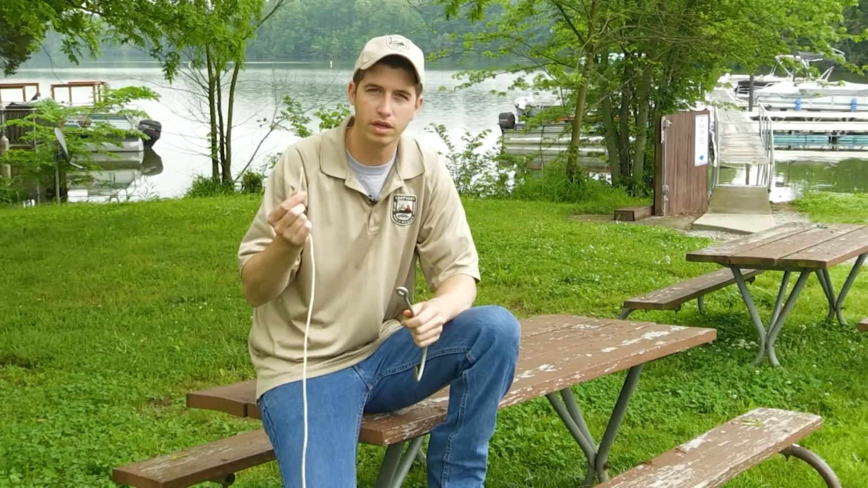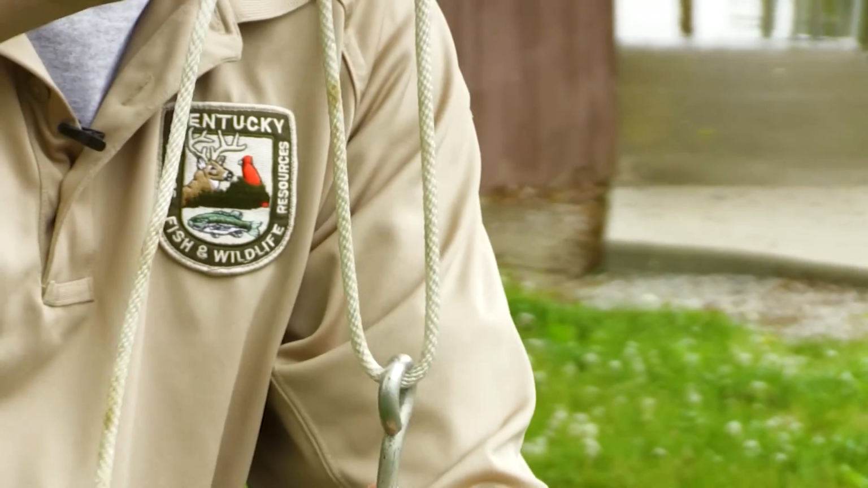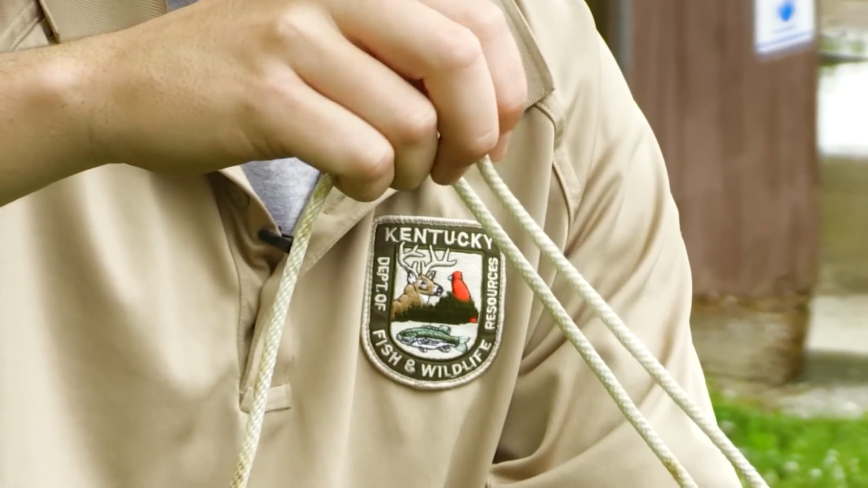So the end of the line that you work with is called the tag end. You're going to take the tag end through the eye of the hook and pull it up. Give yourself plenty of room to work with. You can always cut off what's left. So you're going to wrap this around 5 times.